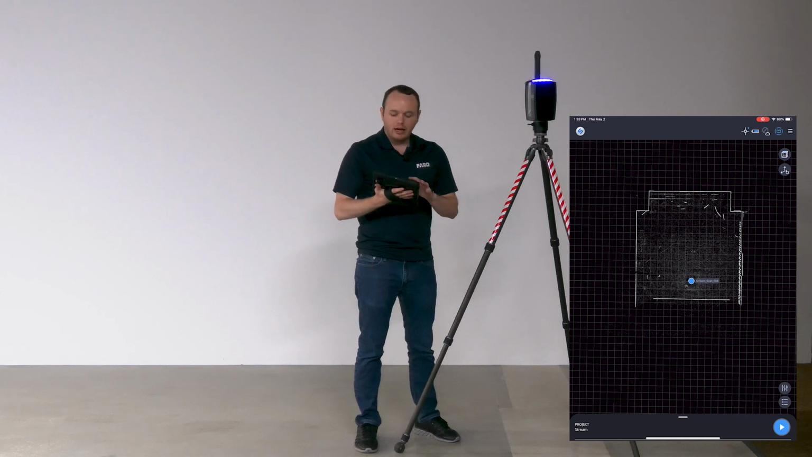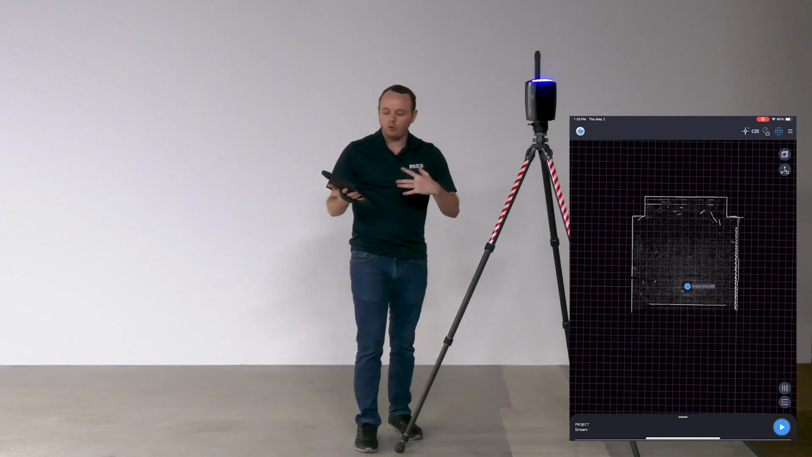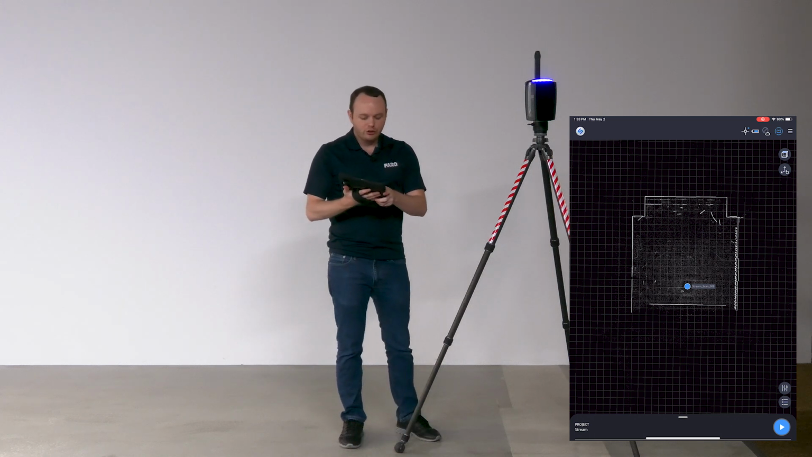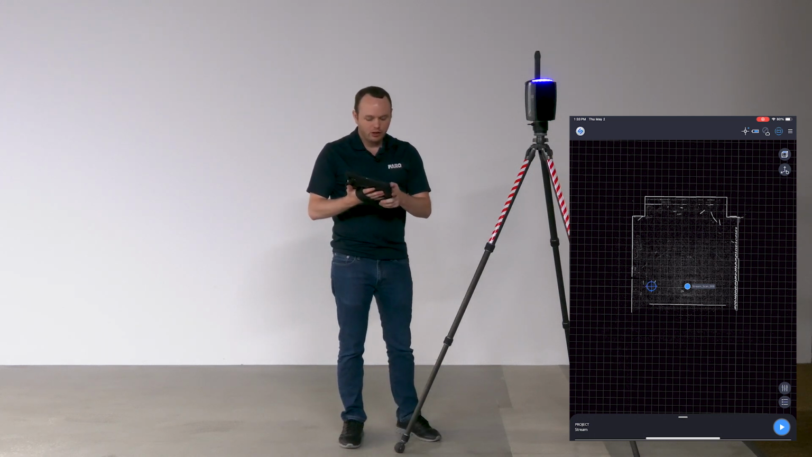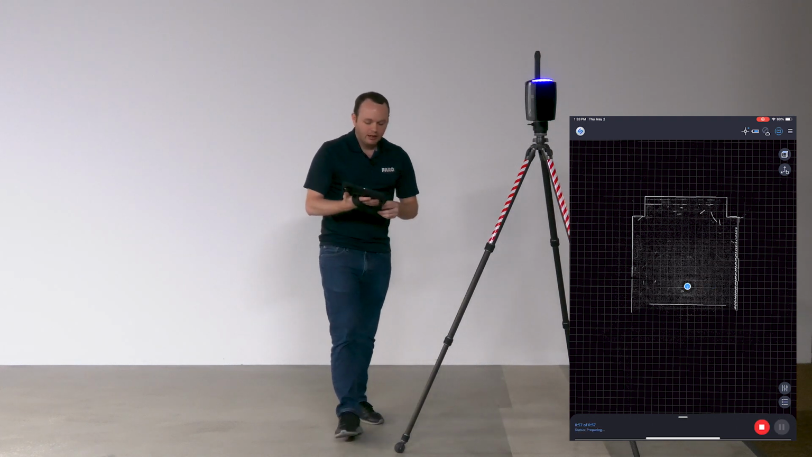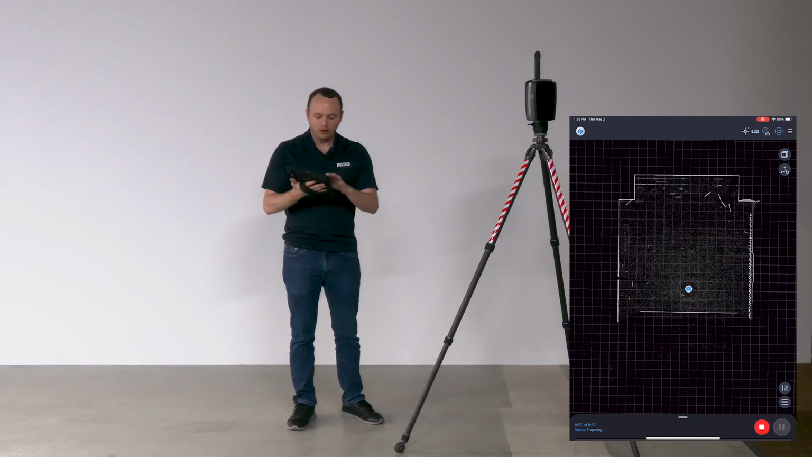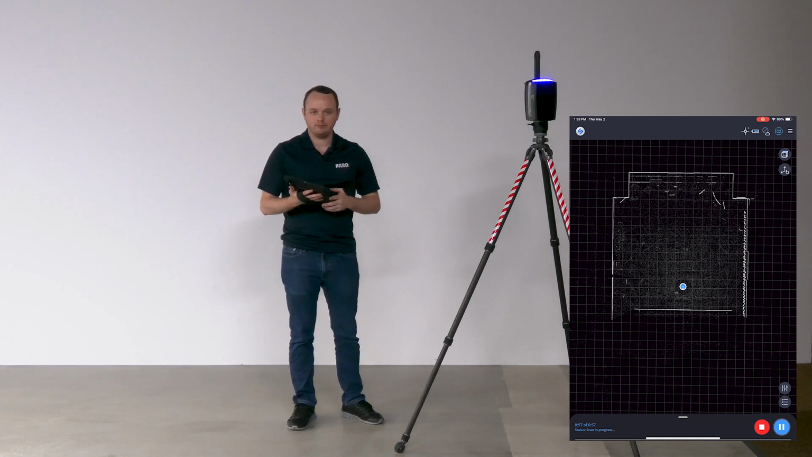So just looking at our area once again, we can see that we scanned in the middle of the room. We moved a little bit to the left, so we should see that our scan shows up somewhere over there with our next one. So I'm just going to hit play again. And how Stream works is it's going to first put the scanner's position from the last scanned location.